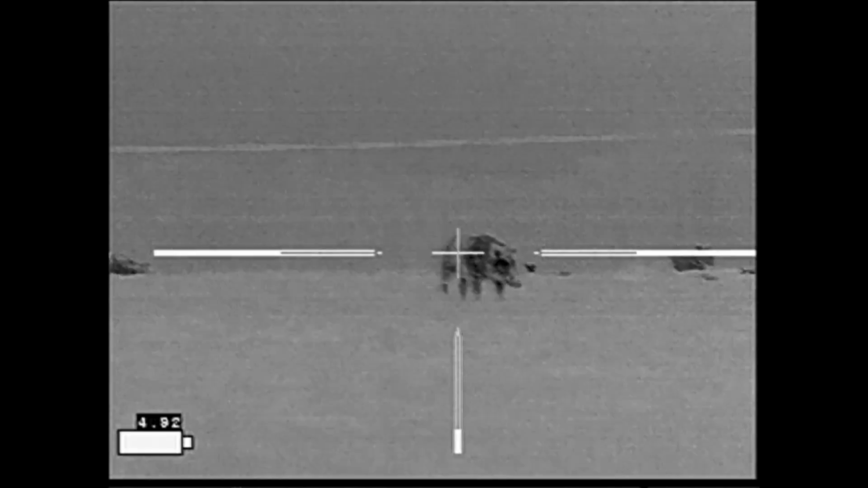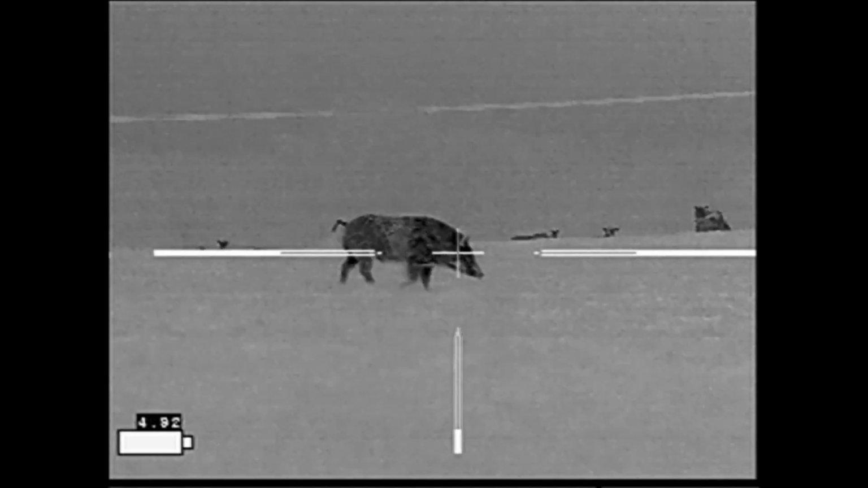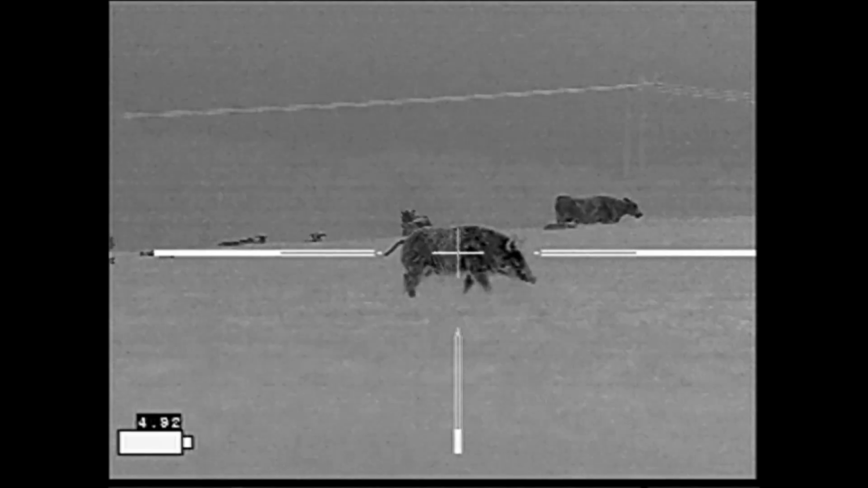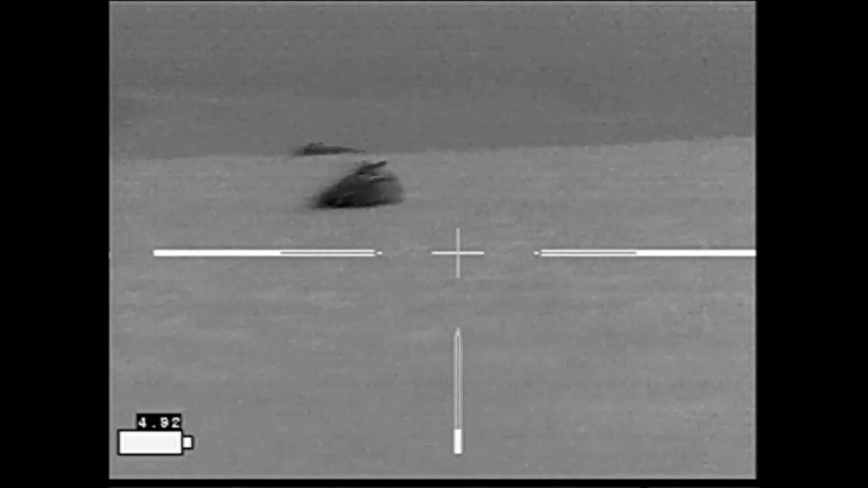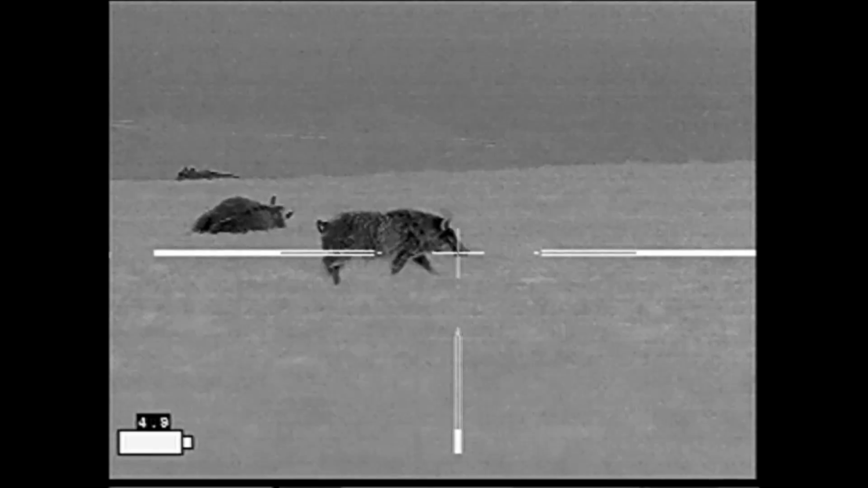This isn't a safe shooting direction. It's going to be over a ridge line. There are cattle in the background, so I can't fire at this point. Here I scan to the right and verify that I have a safe direction to fire. No cattle there. Wait till the hog clears the cow.